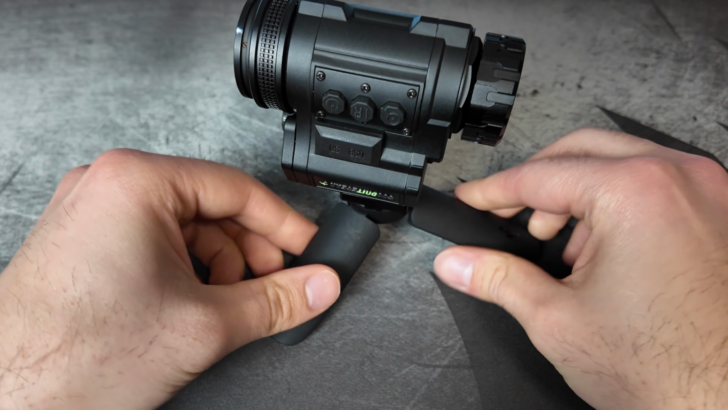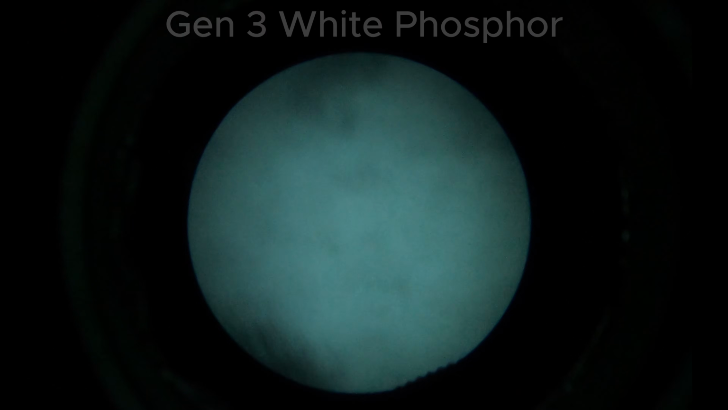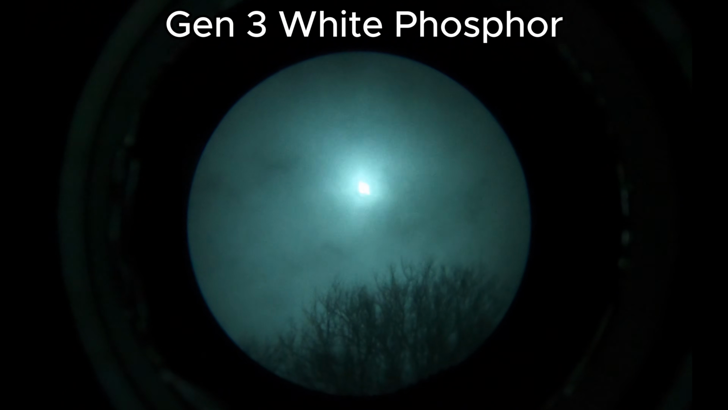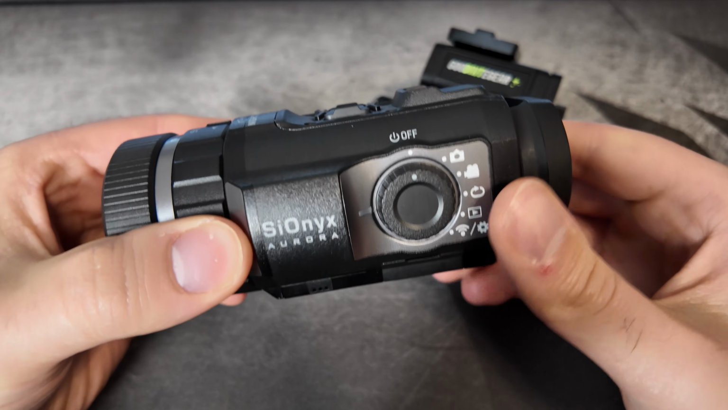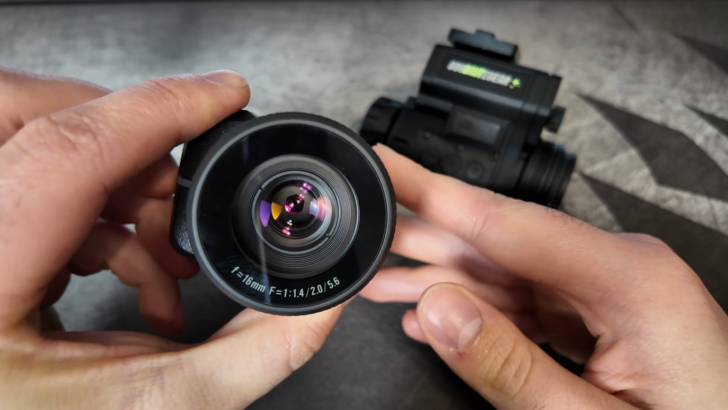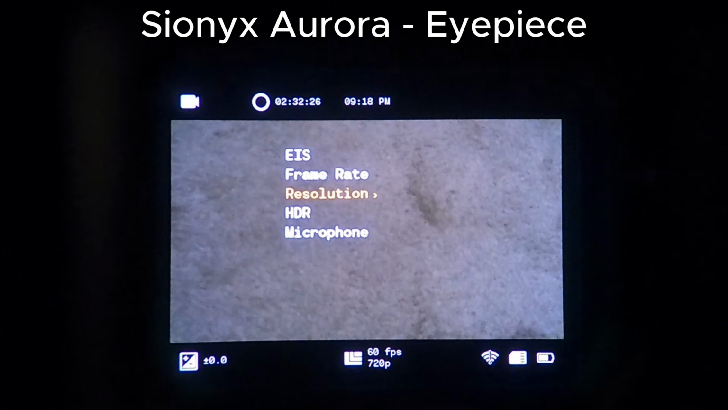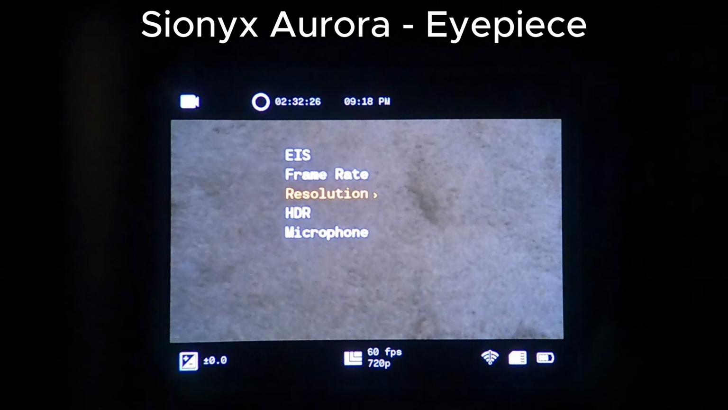While testing for this review, having the tripod functionality gave me a great idea. I think most people's first thoughts are to start comparing budget devices like the NVG50 to more expensive analog or quote-unquote real night vision. But I think we need to take a step back and see how the NVG50 does against another budget digital camera, the Sionix Aurora Black. The Aurora Black is the base model of the Aurora line, still using the Aurora camera sensor, but cutting out some unnecessary features like a compass and GPS location to save cost.